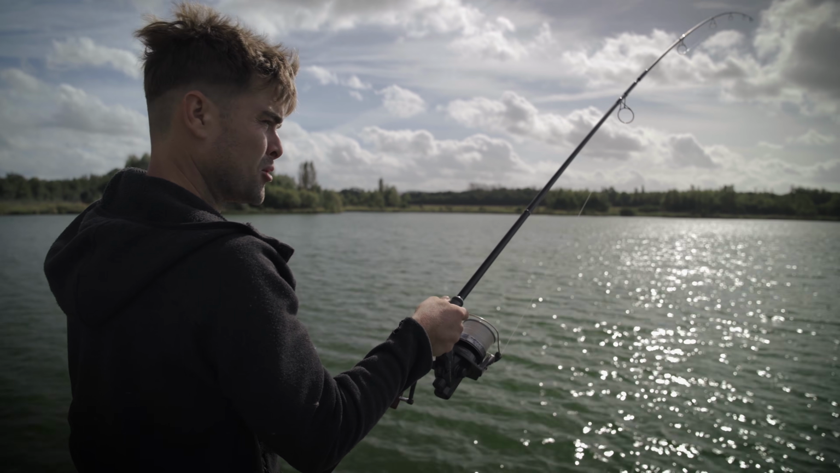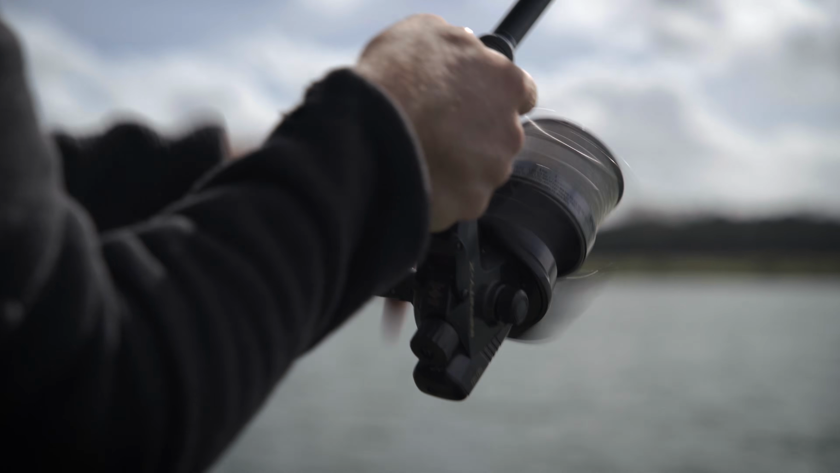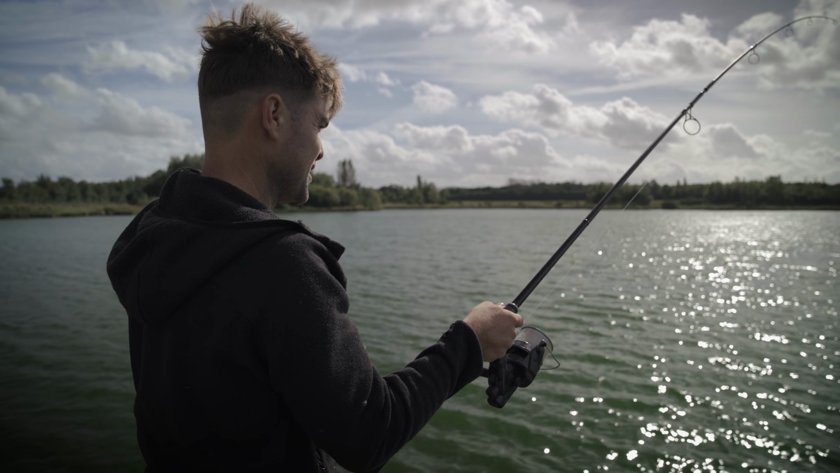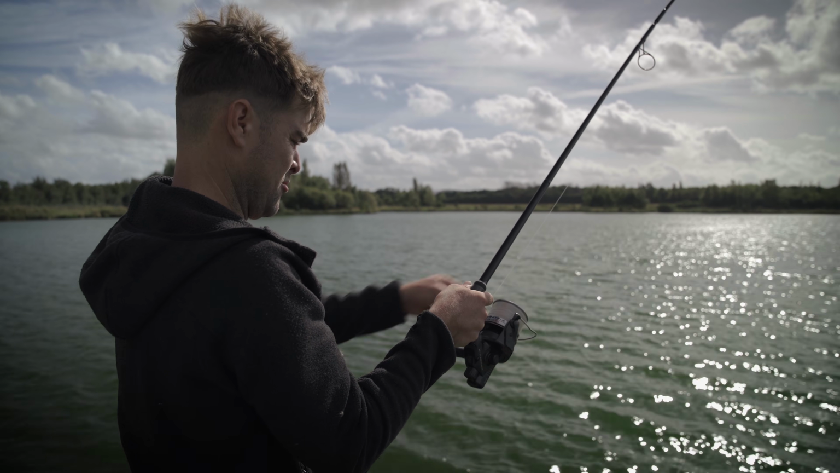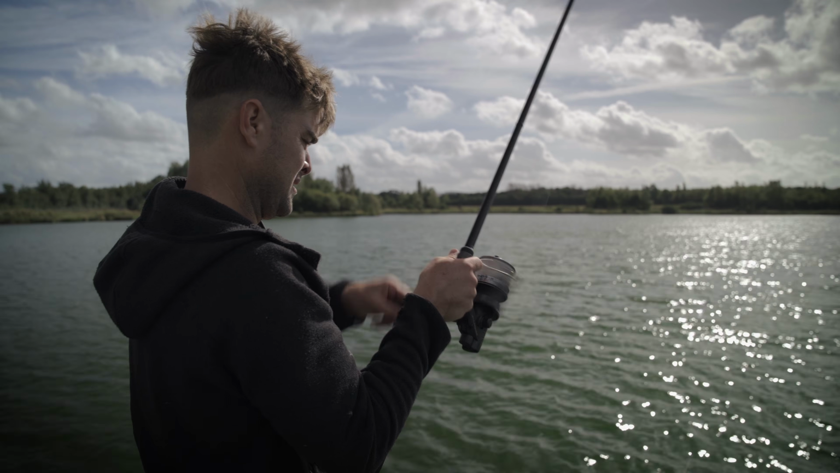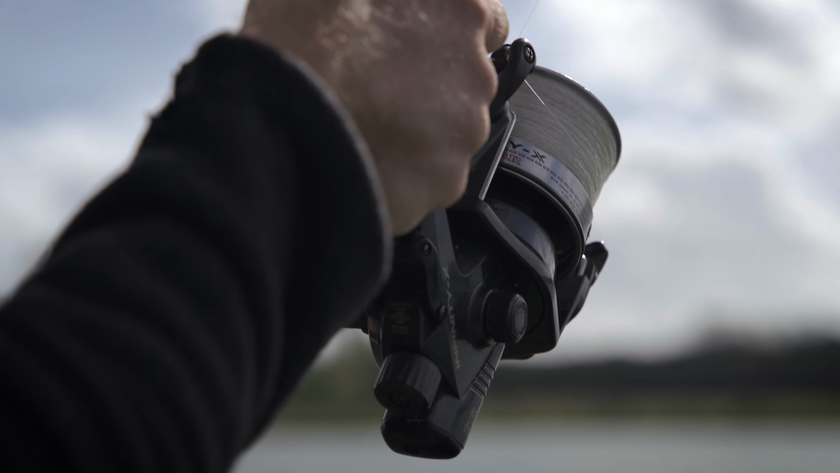I think one thing people don't do over here is fish on the marginal shelves. Because it's a big lake, I think it'd be very easy to fish at distance. But I'm fishing like 8.5 wraps out because it's still in 17 foot of water. And yeah, it's working. They're clearly on the teeth of this wind.